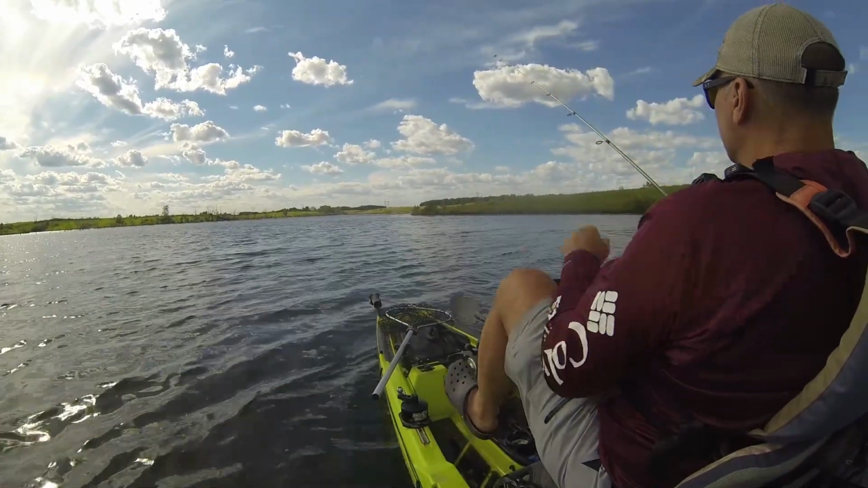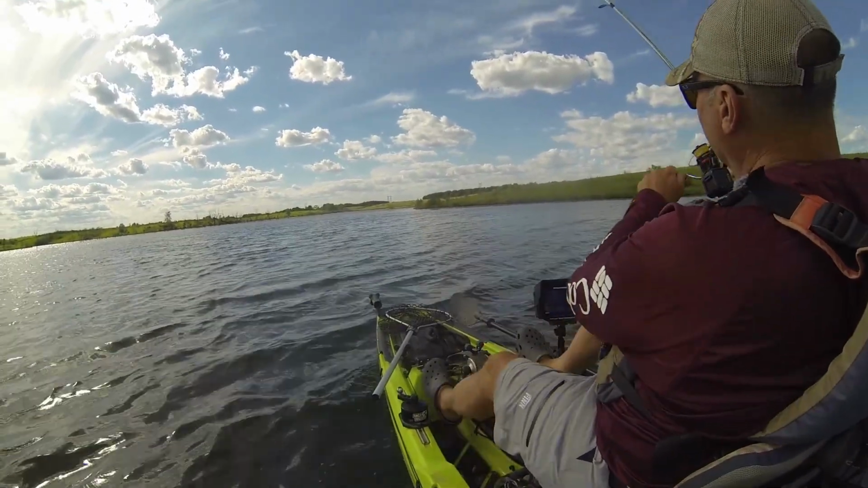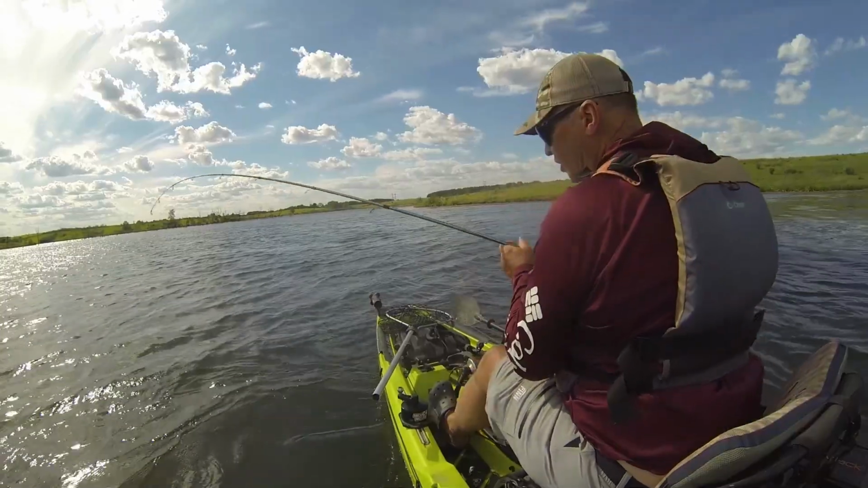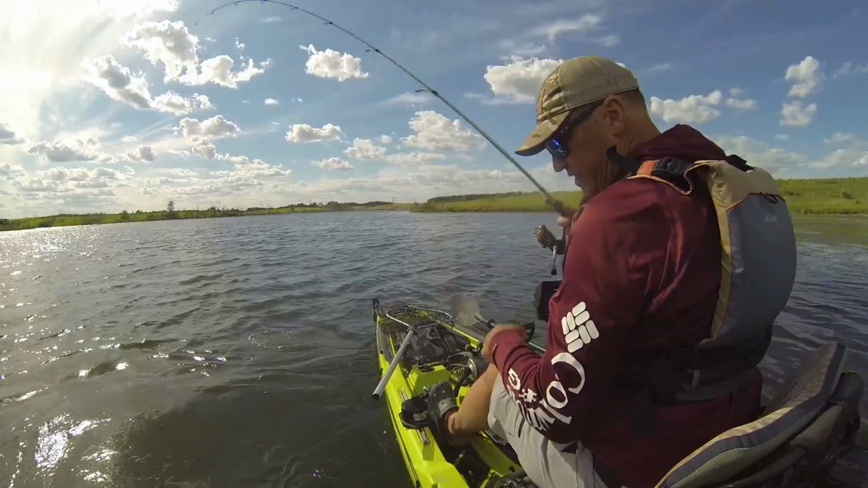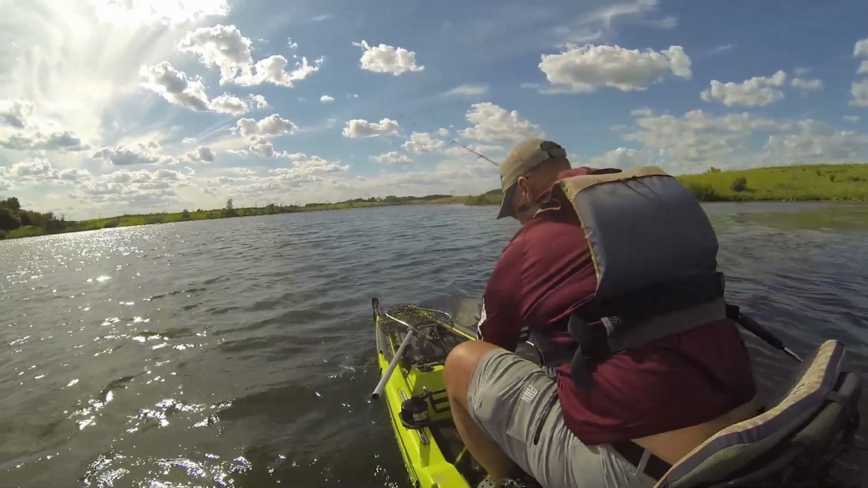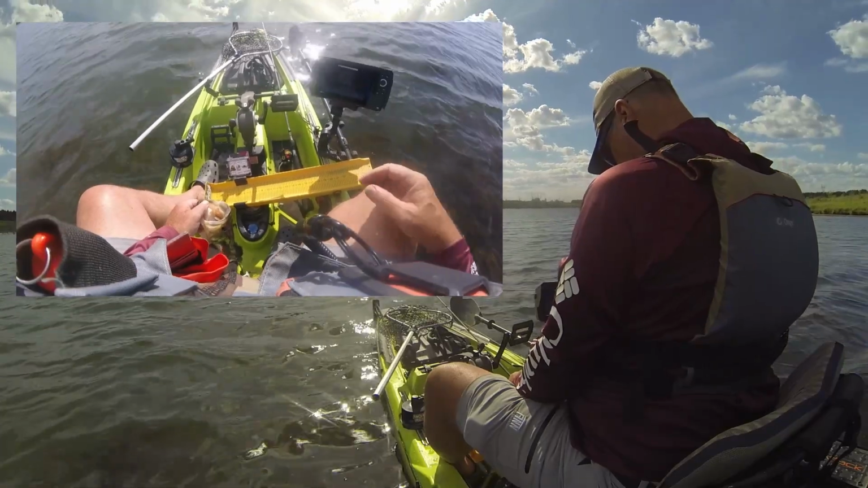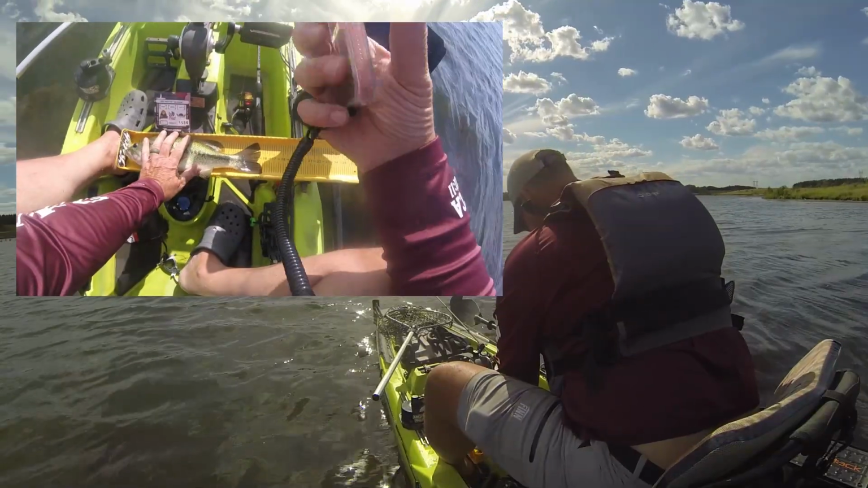Oh, couldn't tell if that was a fish or a weed. Felt like that was a fish. Oh, he's wanting to pull a little bit. And I'm wanting to get my anchor down before I get into the. There's another decent fish. He just came off as he got in the boat. I don't know what I'm doing here. All right, how long are you?